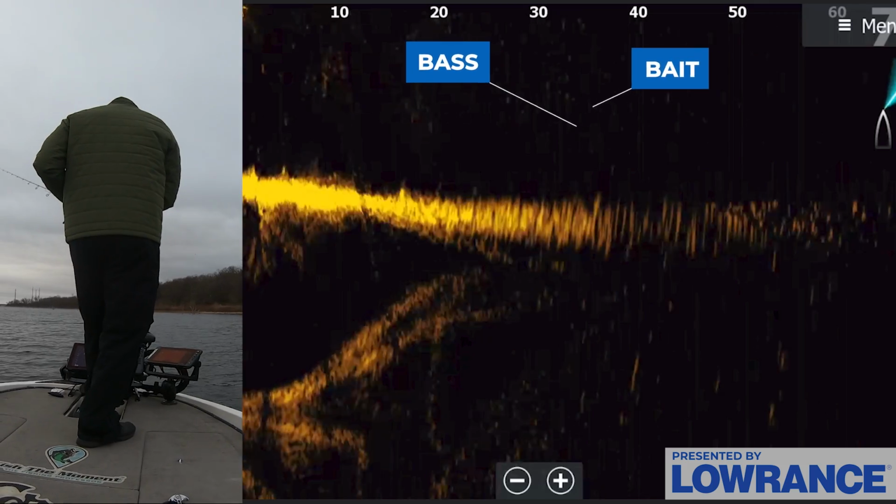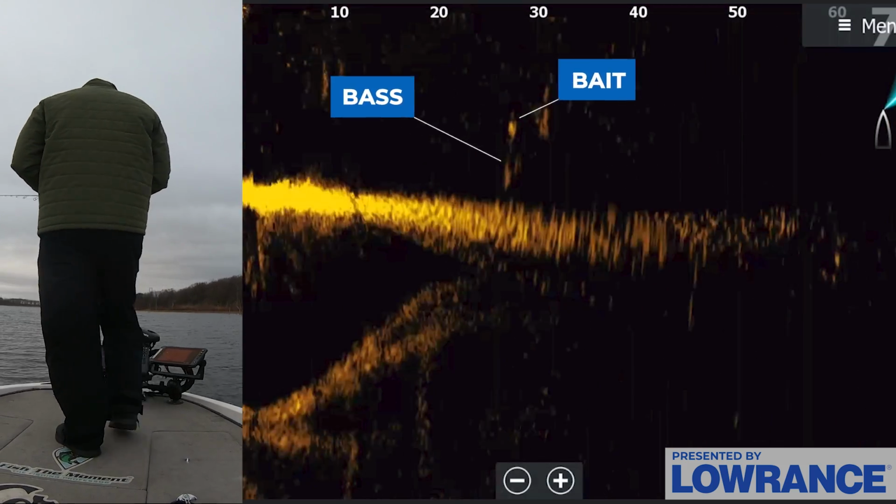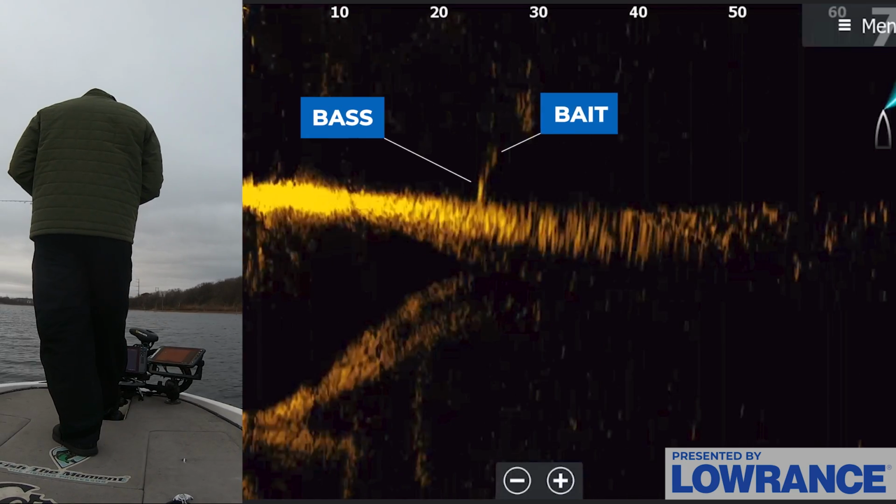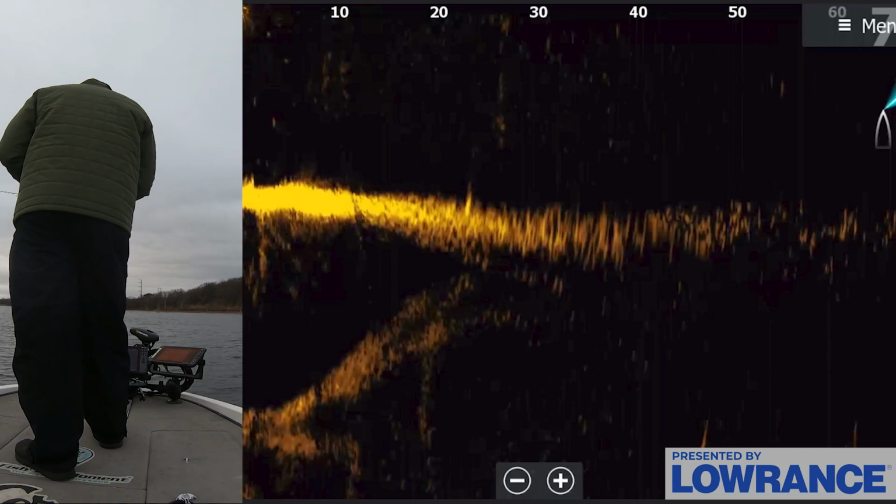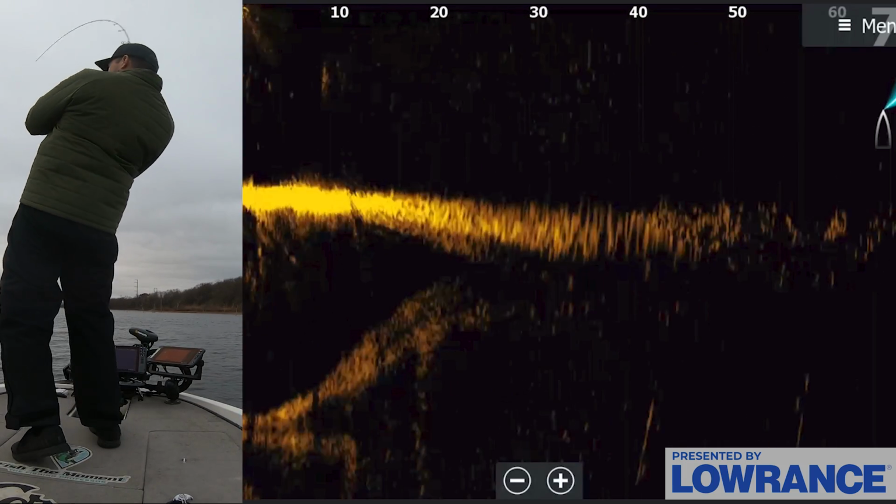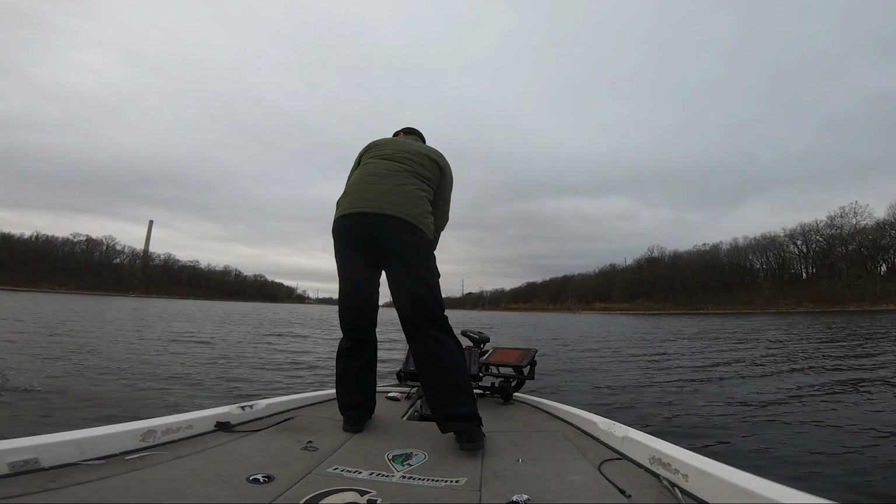Oh, come on. Eat it, eat it, eat it. Come on, fish. No way. Eat it off the bottom, come on. It's a freaking big one. Got him. There we go. Good one out here. Just roaming.